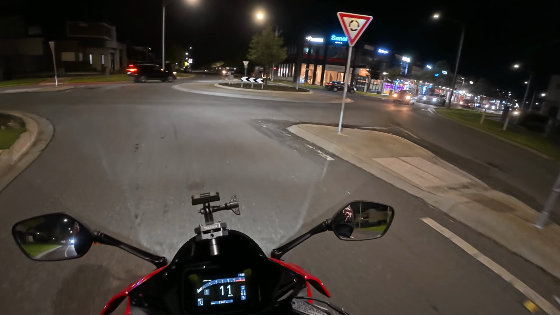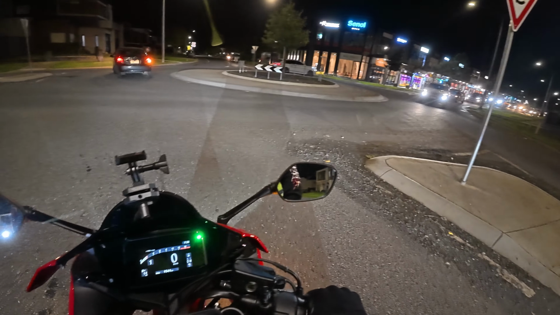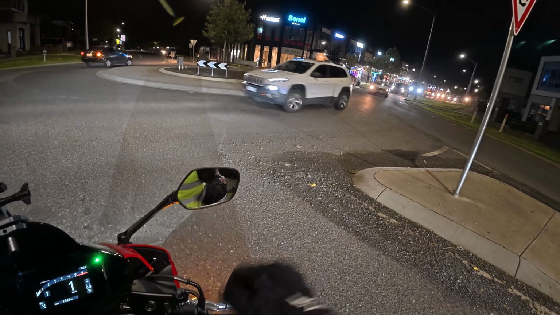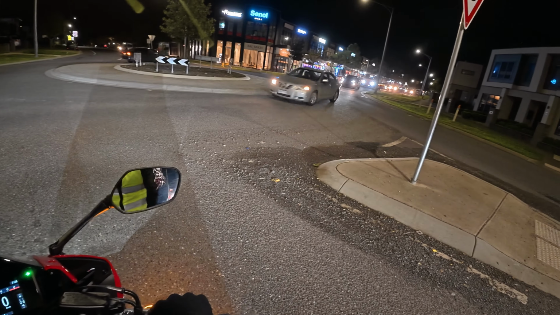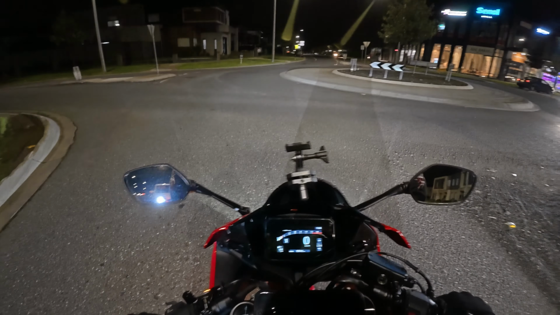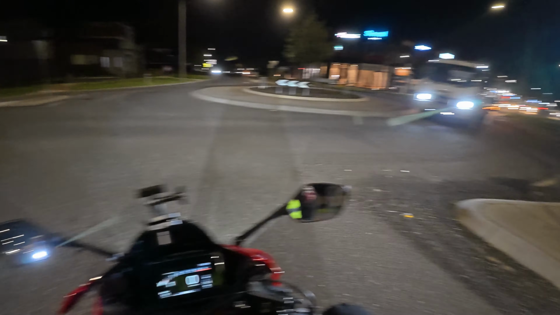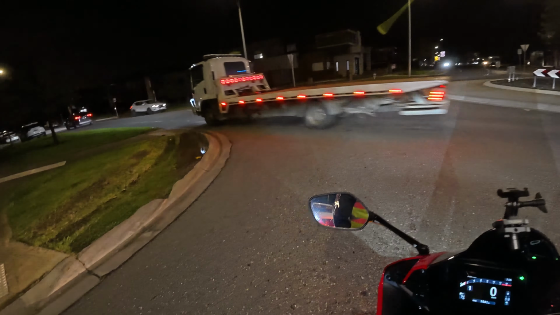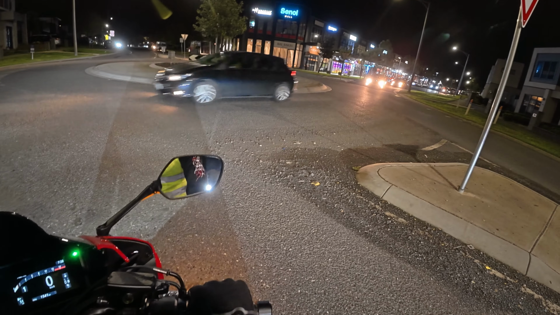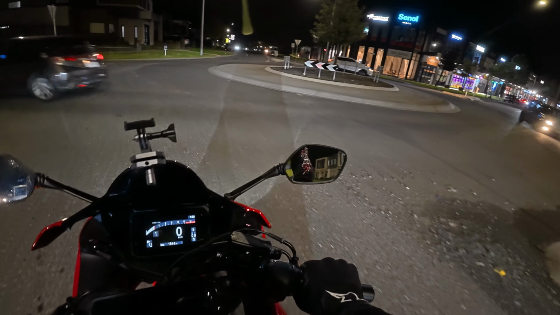Make sure that you can see them and they can see you, or at least put yourself in positions where they can do that. I know drivers are oblivious to us. Oh, I should have gone then. Sorry, Chief. Yeah, they're oblivious to us bikers, but if you put yourself in good positions, they should see ya.